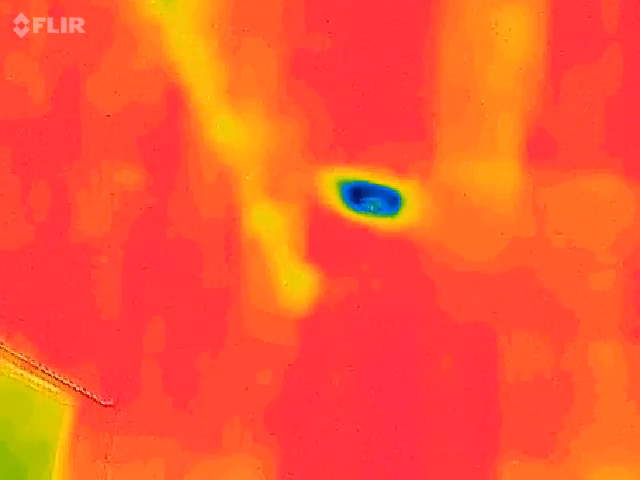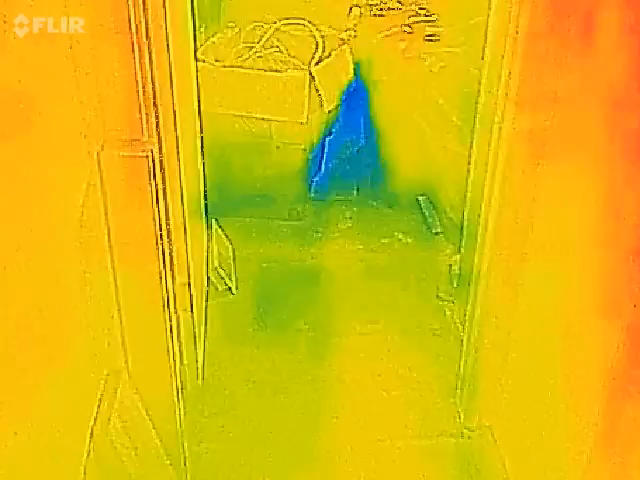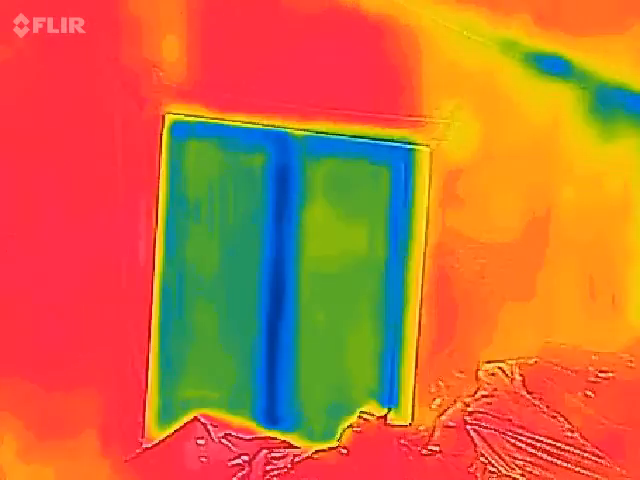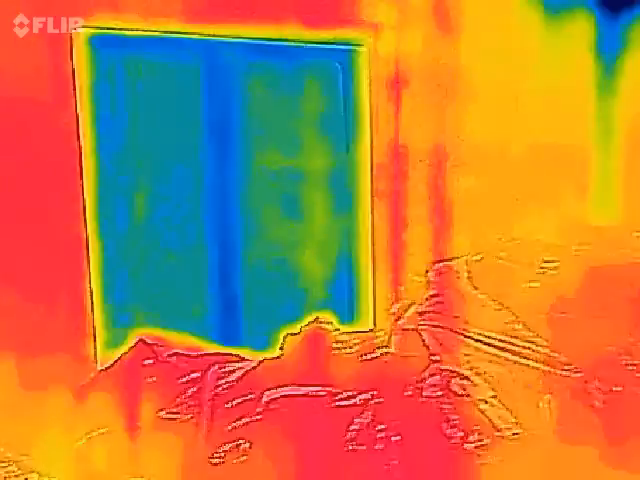It's only about 62 degrees in the house right now because it's really expensive. Yeah, that light leaks like a sieve. All right, let's take a look here. Now, look at that. We got a nice cold spot on the floor. Yeah, let's take a look at the window. Wow, that thing's really cold. Well, it's not horrible. But it might be a contrast thing between that warmer stuff in front of it.